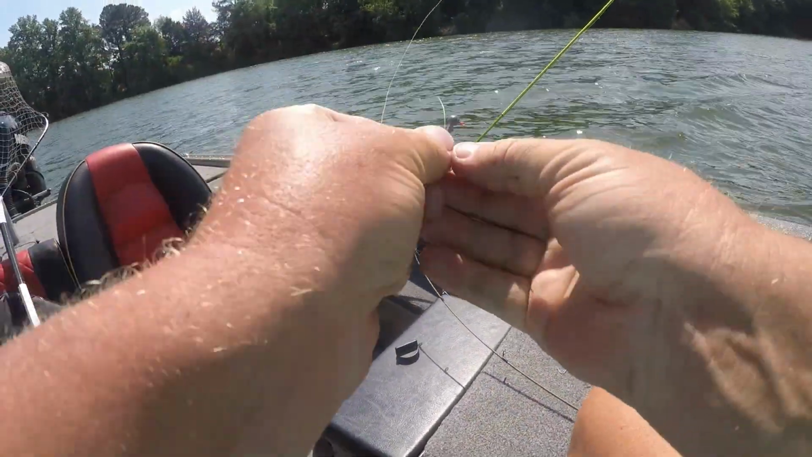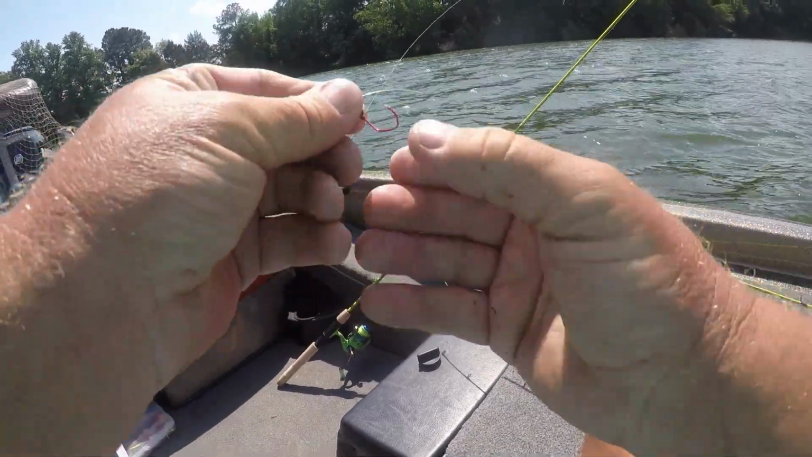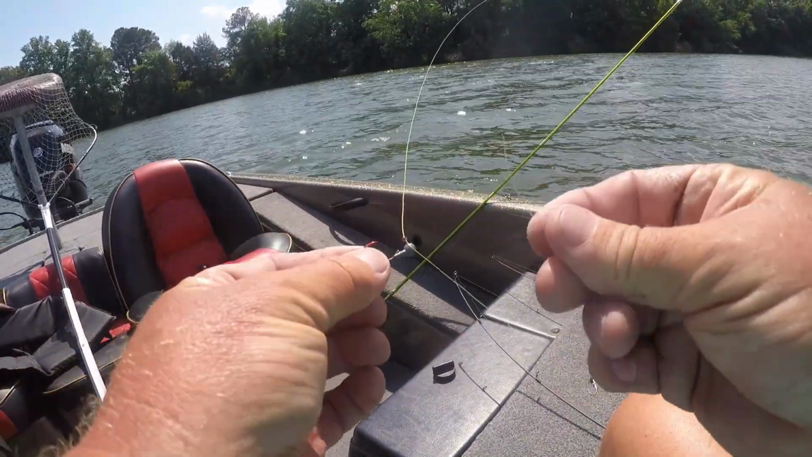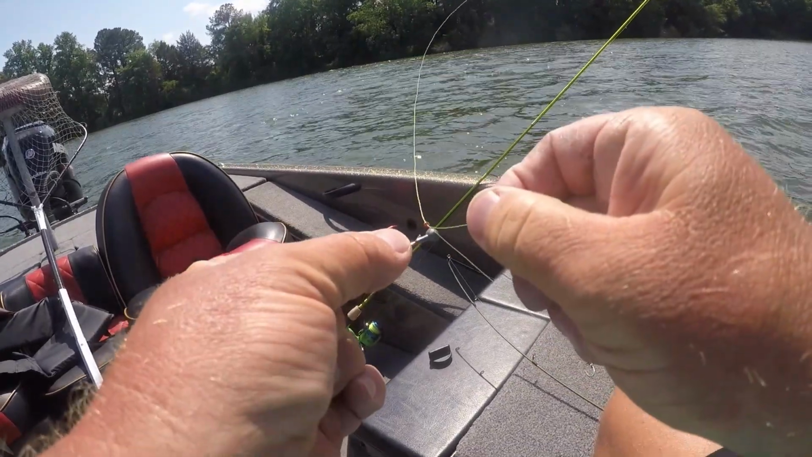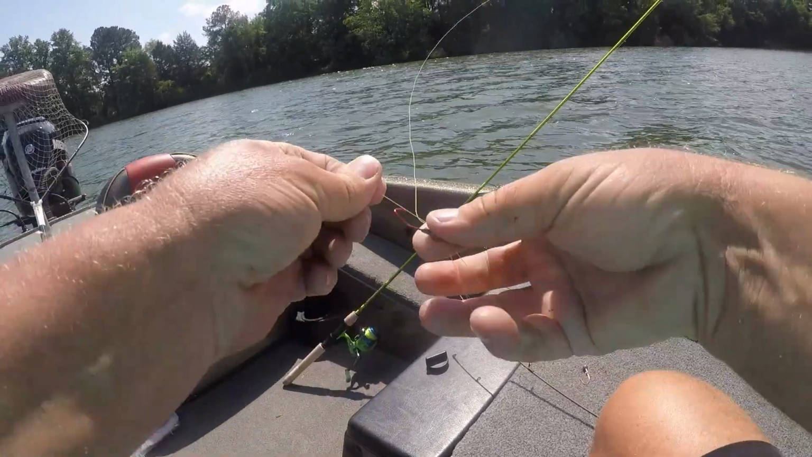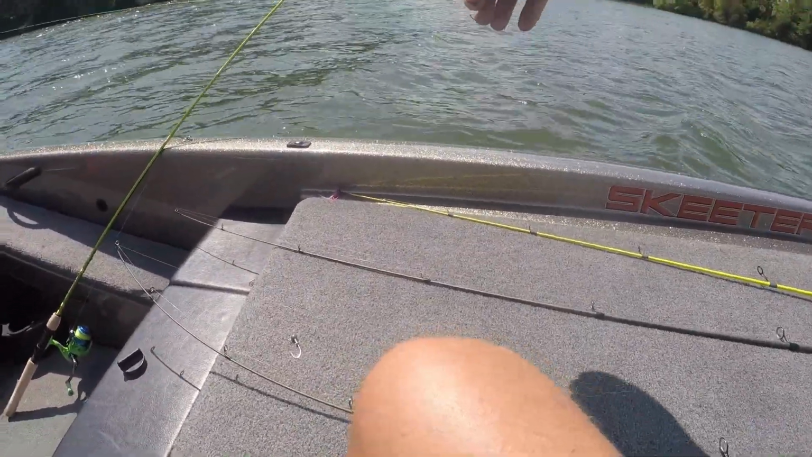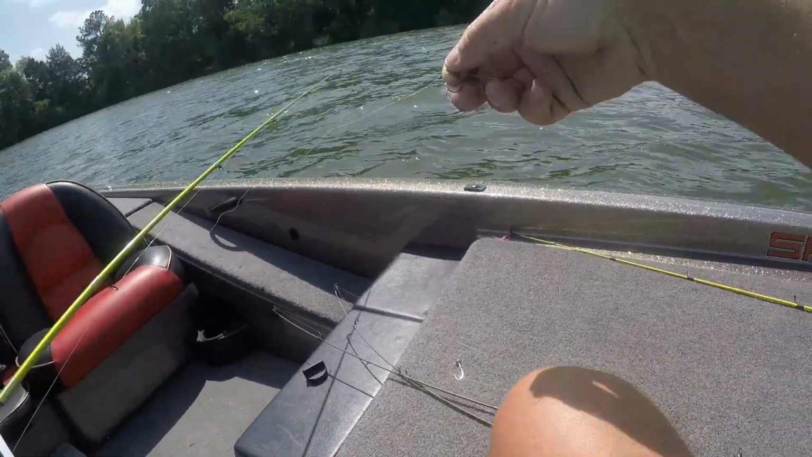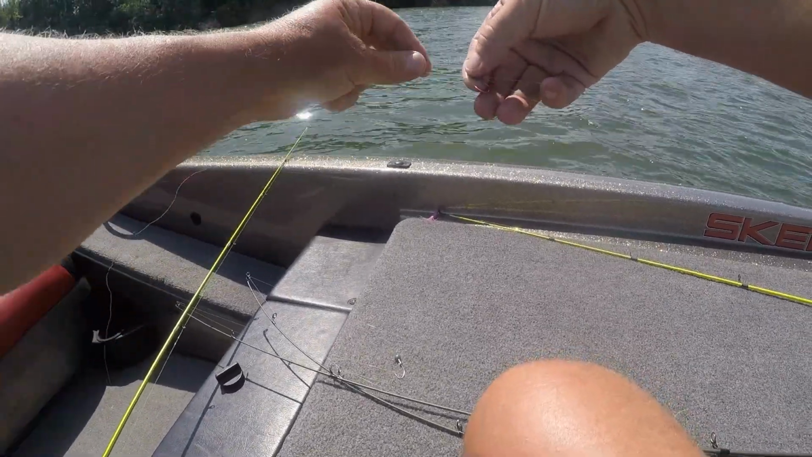Alright guys, I'm going to show you how I tie a double jig rig. If I'm using two separate jigs, I put the lighter jig on top. This is a 32nd ounce. And I'm just going to do a loop back through. Let me get more rod here so I got more line to work with. And then I'm going to leave quite a bit.